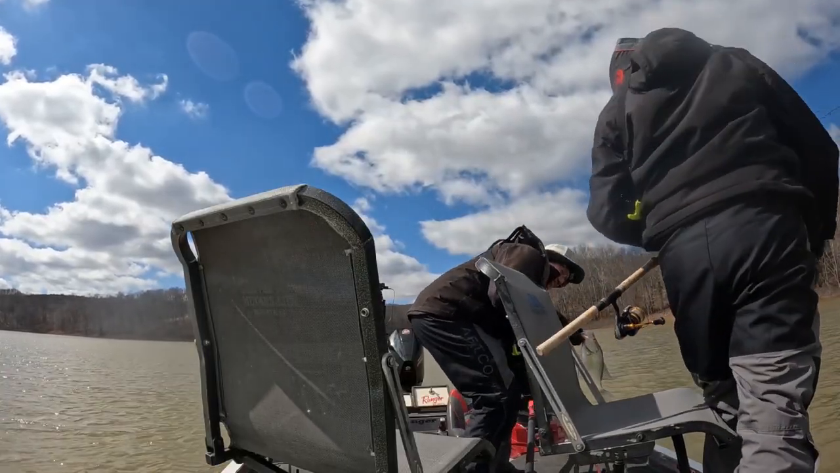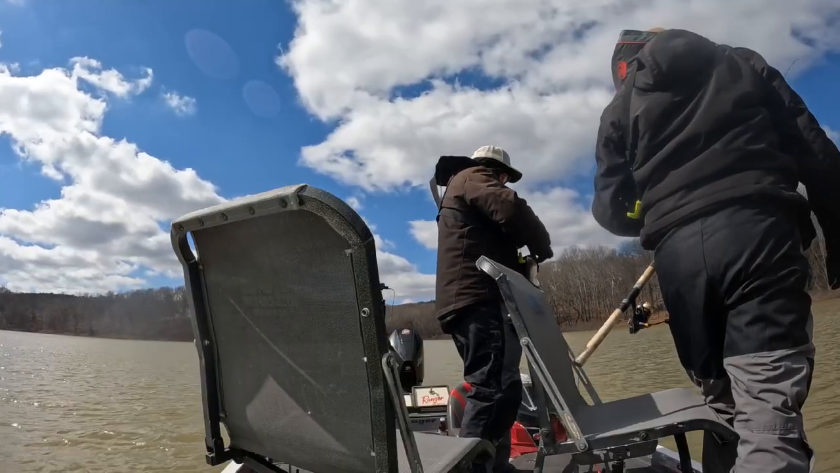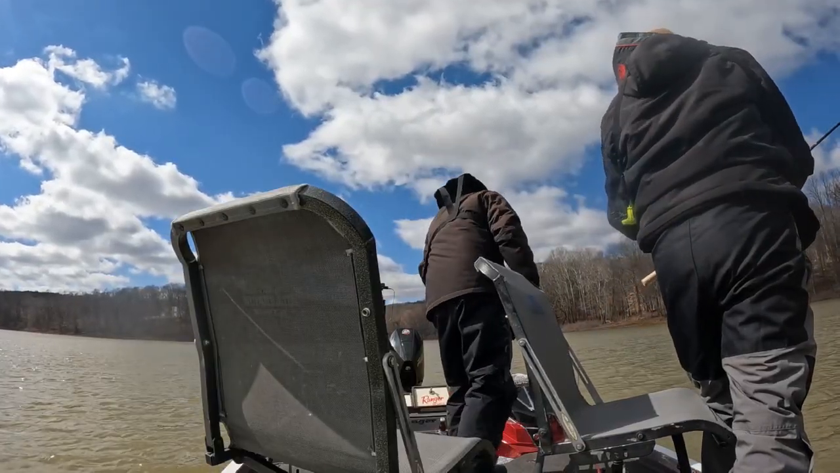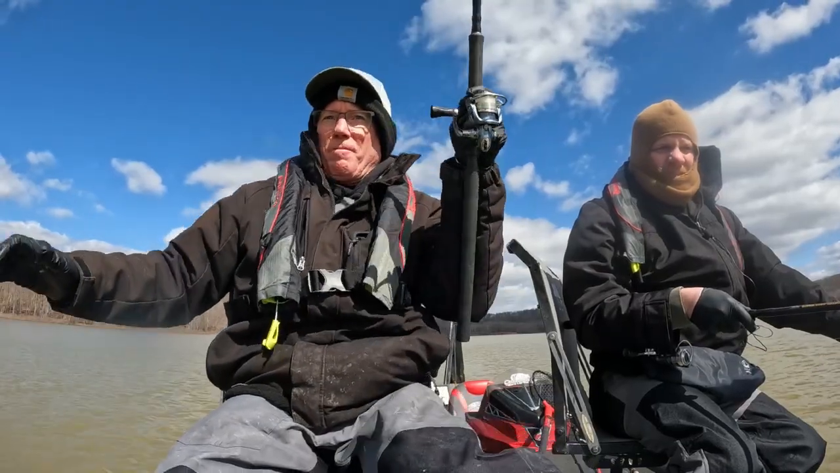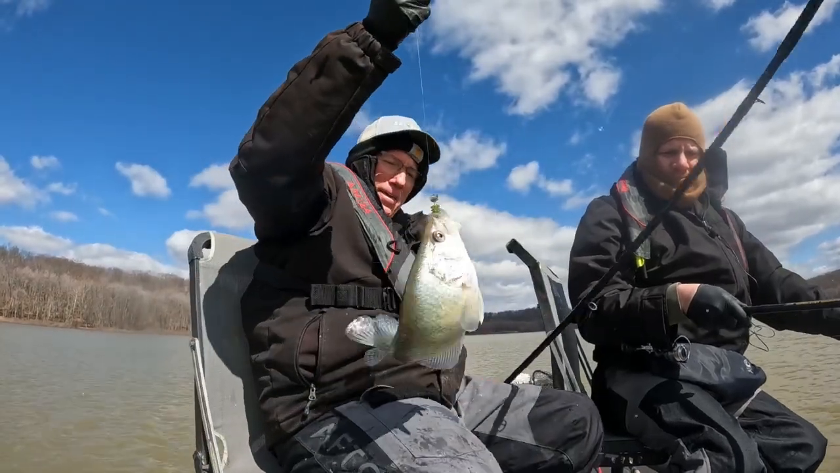Playing with it a little bit, man. They're in there. Oh yeah, they're in there. That's all about the same size fish too. Look, they're there. Nice 12-inch fish. You know what? I didn't count your last one. I better count two. Got him. Yep, that's a good one. Got him.